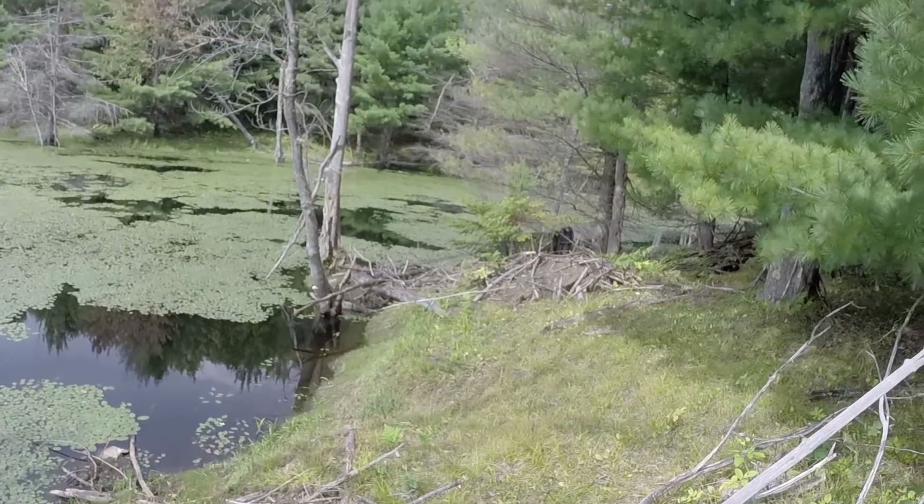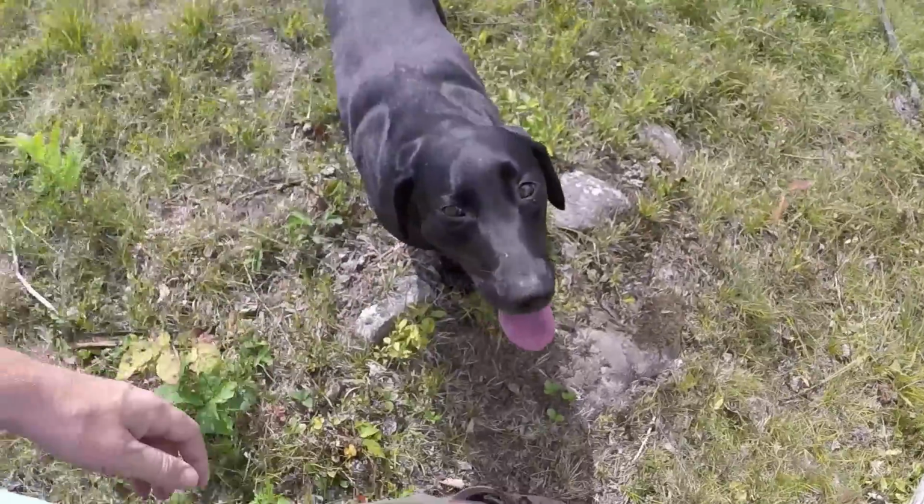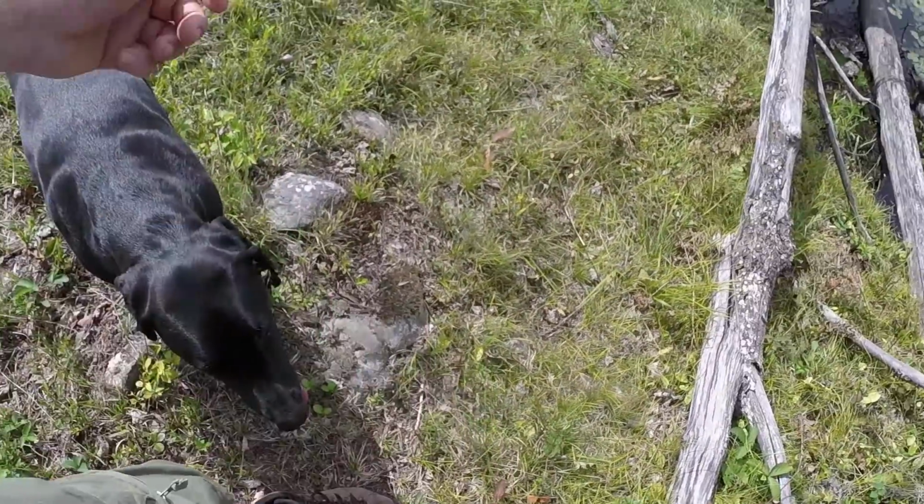But anyway, we're going to leave them alone, right, Willow? We're going to leave them alone. You're such a good girl, aren't you? Such a good doggies.